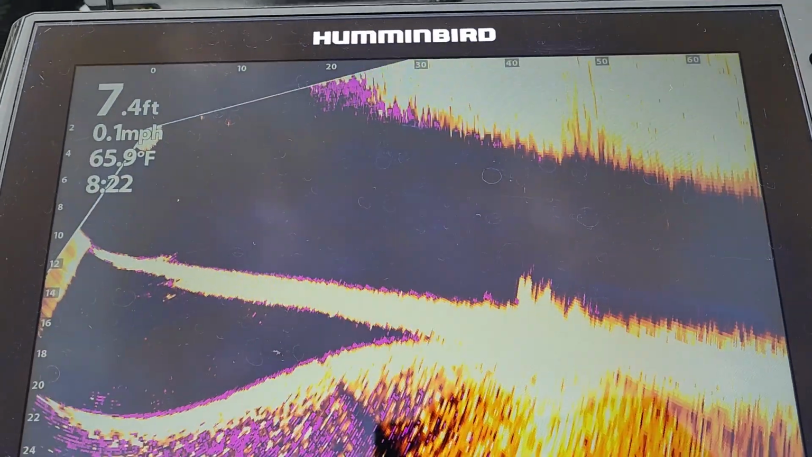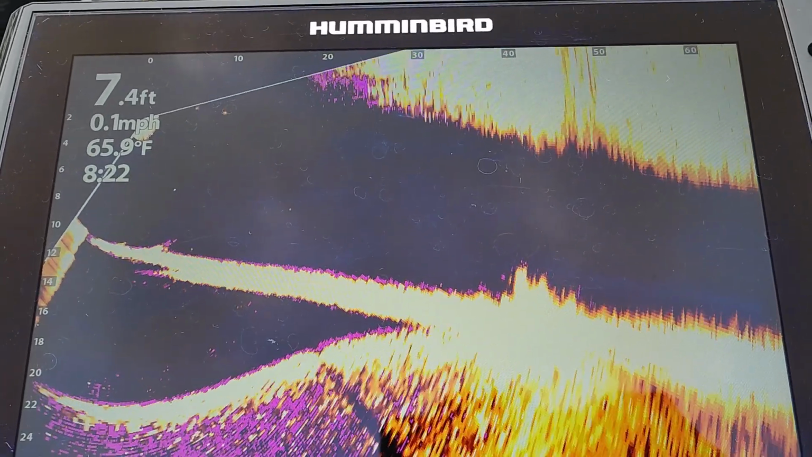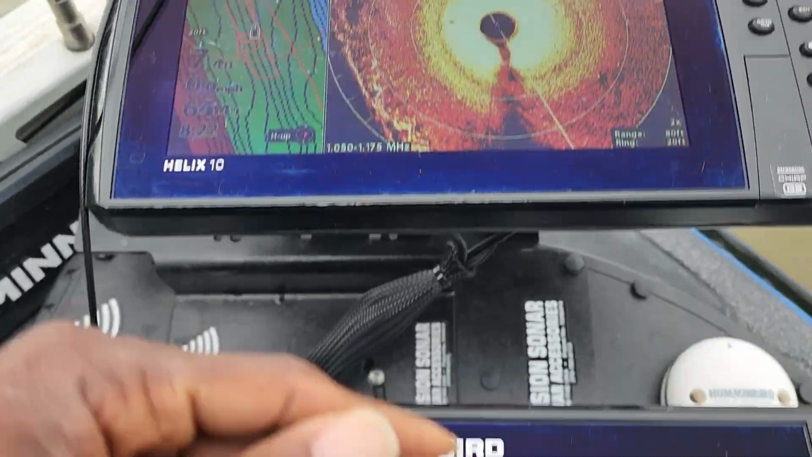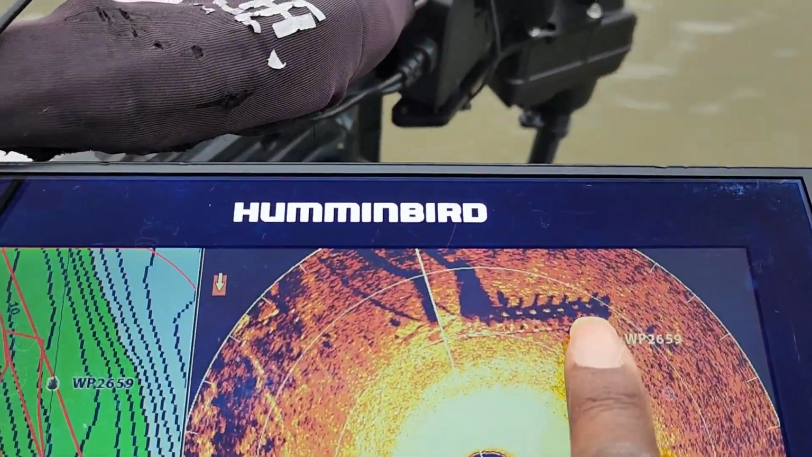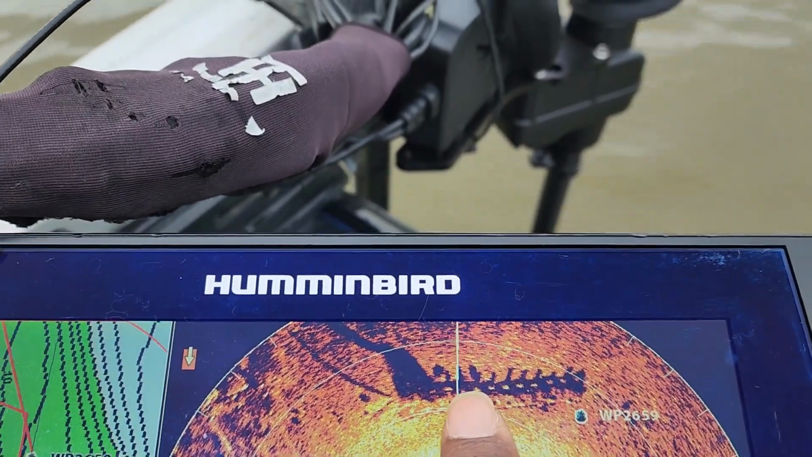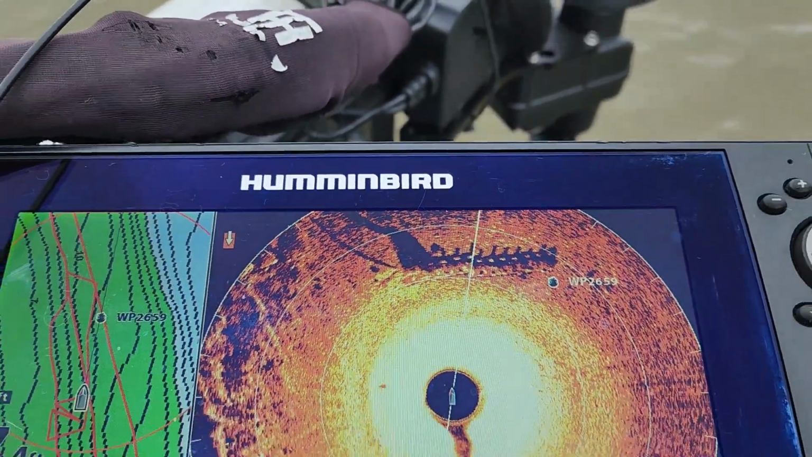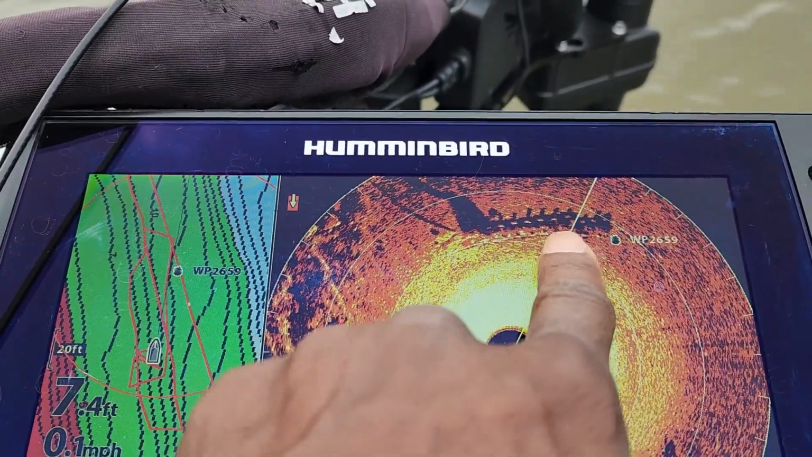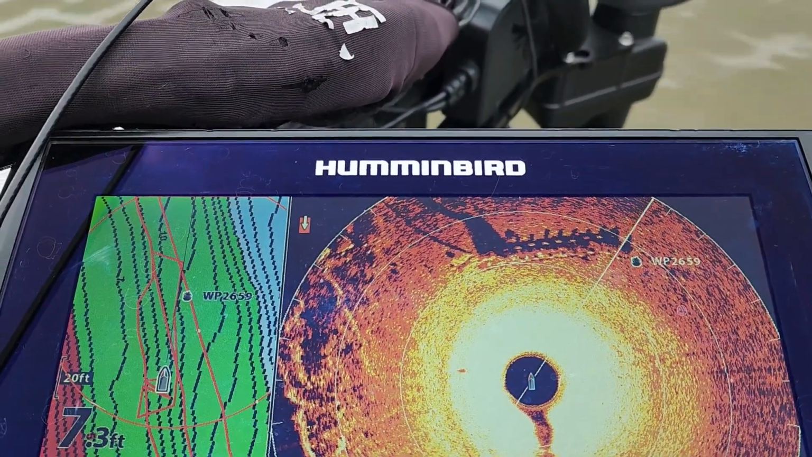But now I'm scanning all the way to the left of it, because what I want to do is see where those fish are at along this structure. And I can't really tell what that is right there, but you can see that it's a pretty long piece of structure down there under the water. Could be some steps, some old steps or something like that, or maybe even an old submerged dock.